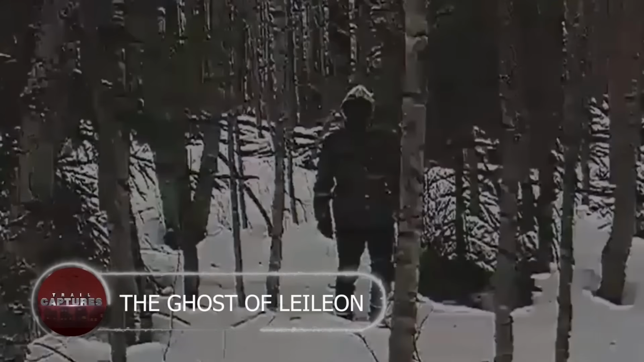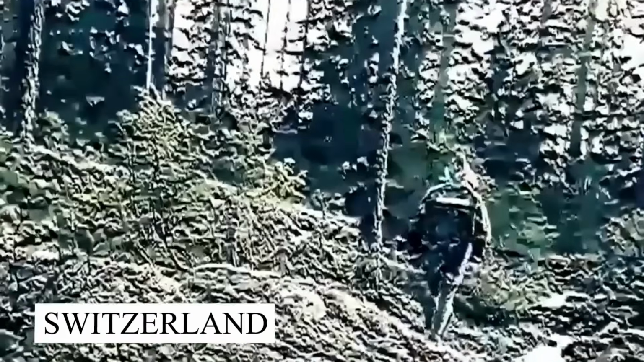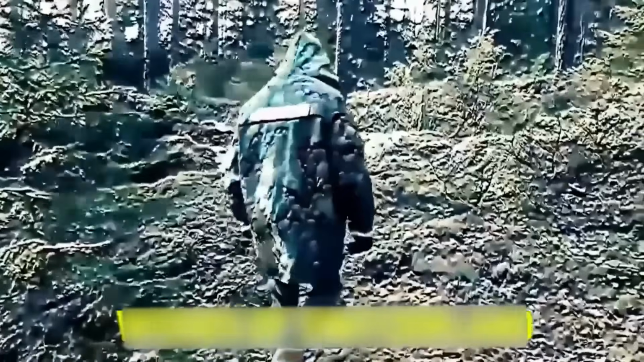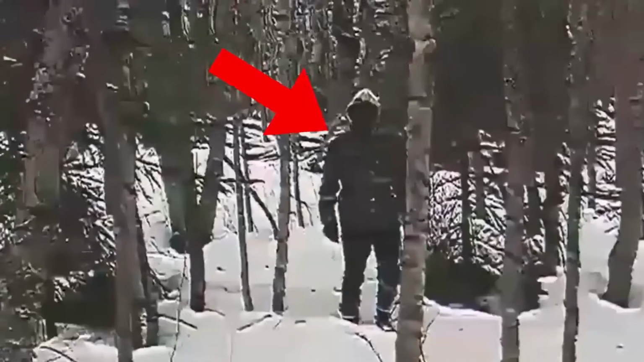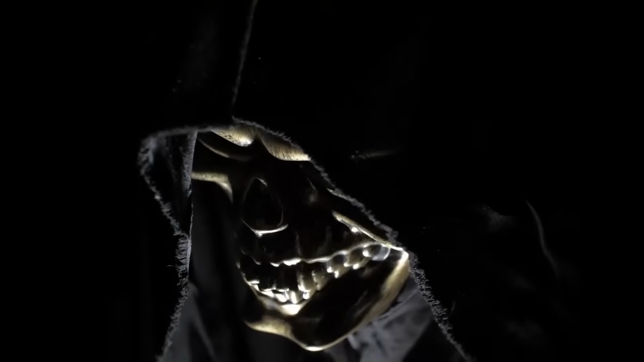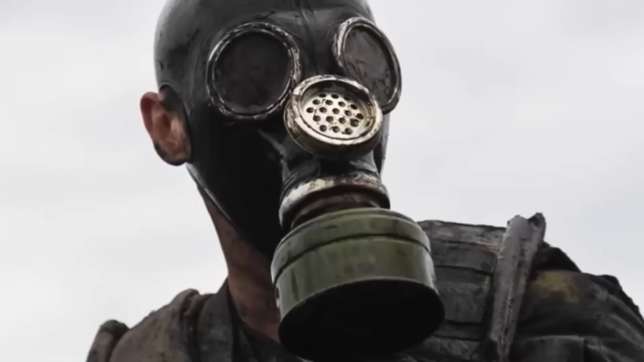The ghost of Lee Leon. Switzerland's got its very own resident ghost, and this isn't your friendly Casper. They call him Lee Leon, and he's been lurking in the woods for over a decade now, scaring the living daylights out of anyone who dares cross his path. Imagine a dude in a cape and gas mask popping up like a real-life horror movie.